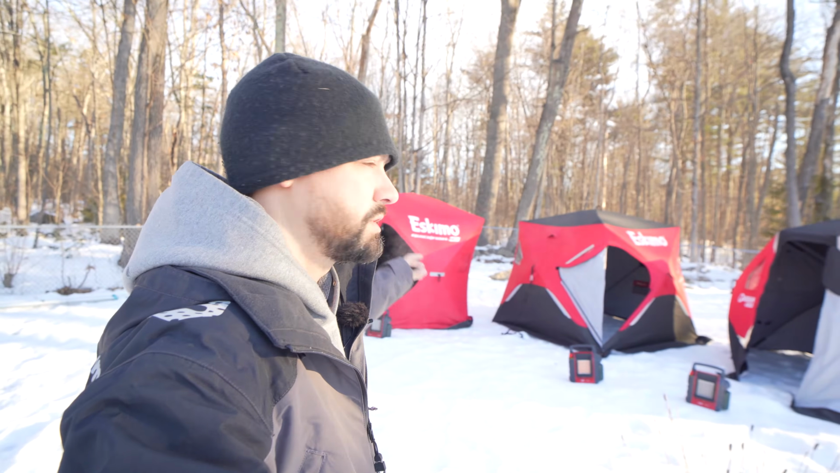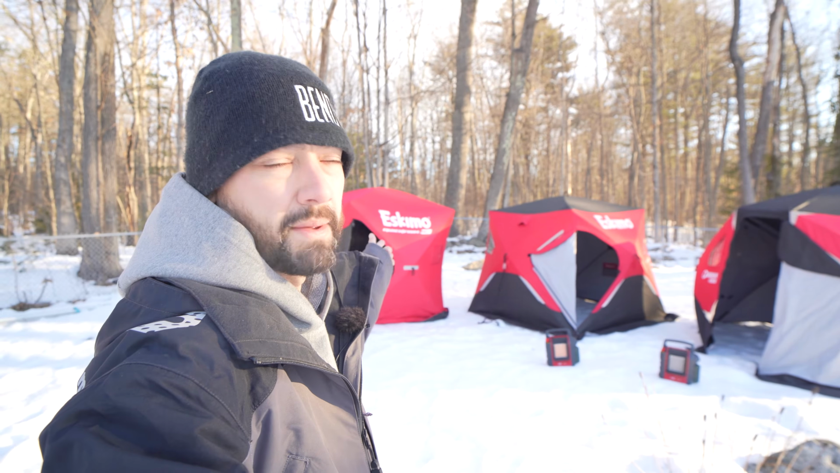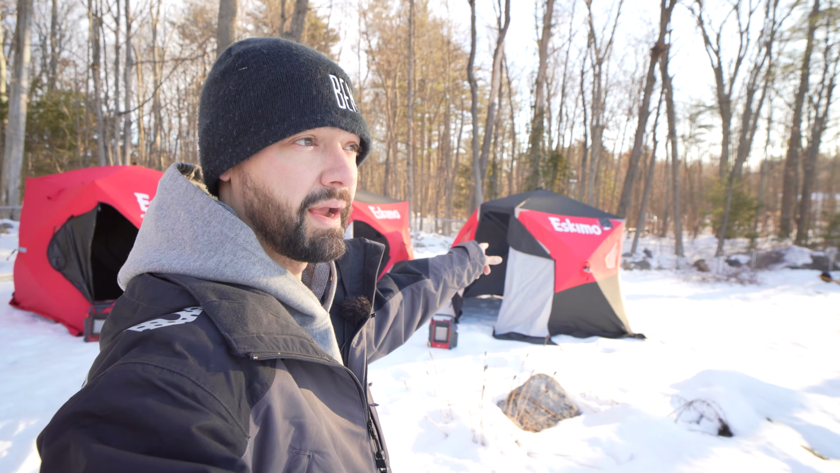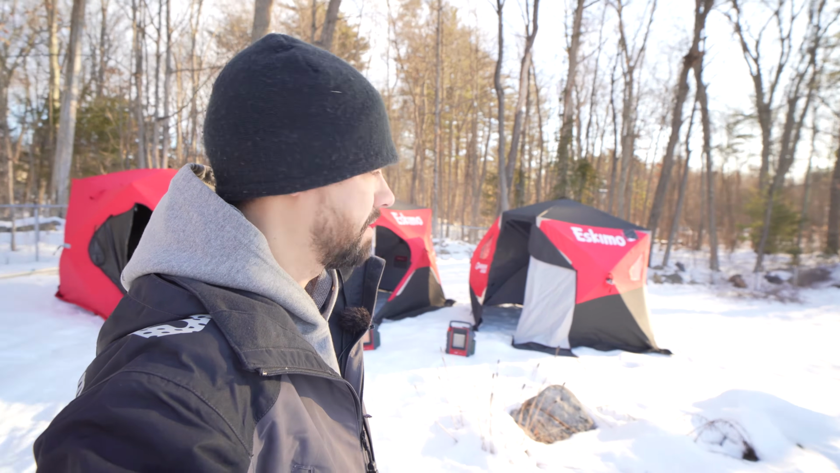Like I said, they all have their different aspects. If I was to hike in the woods for the day and try a remote pond, I'd be putting that one. Actually, it comes with backpack straps and I hike it in. If I'm sleeping on an overnight, in the pouring rain and snow and sleet, I would do the 450 XD. But they all have their place and they're all very, very nice.